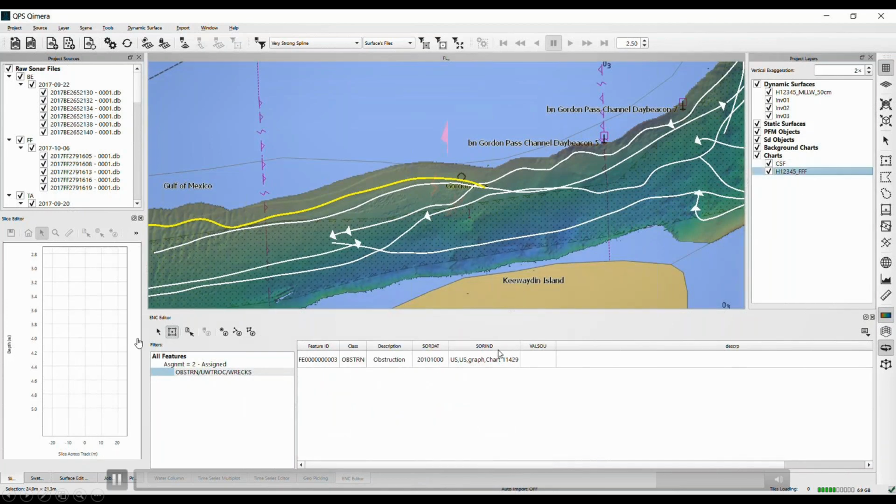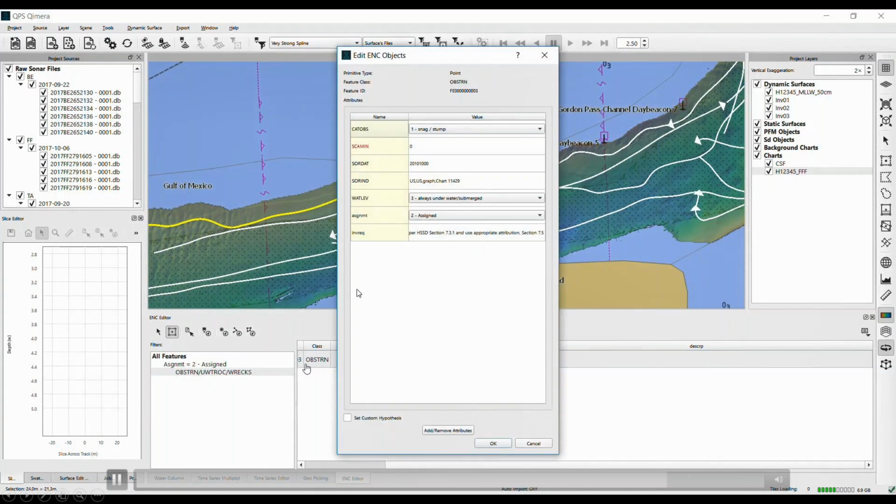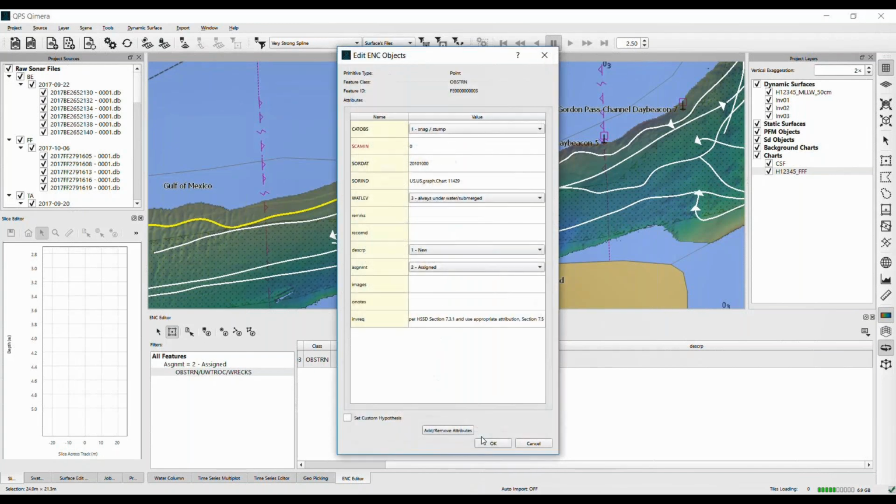Okay, there it is. I have one feature in my feature file. It's this obstruction. I'm editing the attributes on it. That's what I have initially from the CSF, and then I'm adding other ones. And there we go. Remarks, recommendations, description, images, office notes. These are customized NOAA attributes. And so what I'm going to do is tag this for deletion. And yeah, you could put in some kind of remark in there too. That's a typical one: obstruction disproved via object detection, multi-beam, something along those lines.